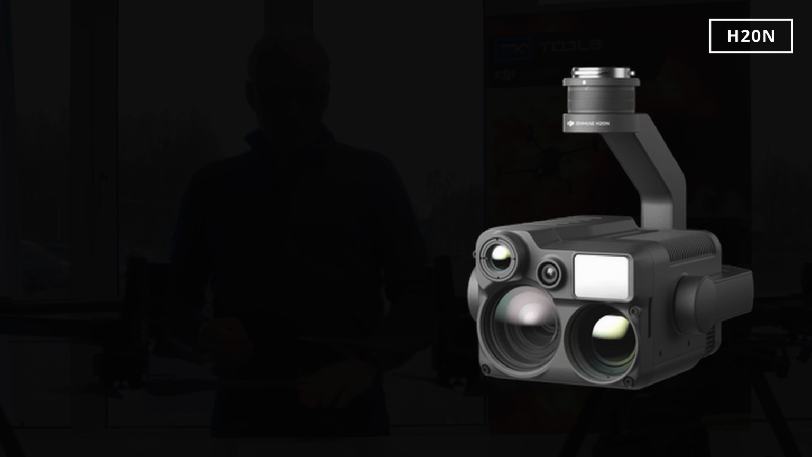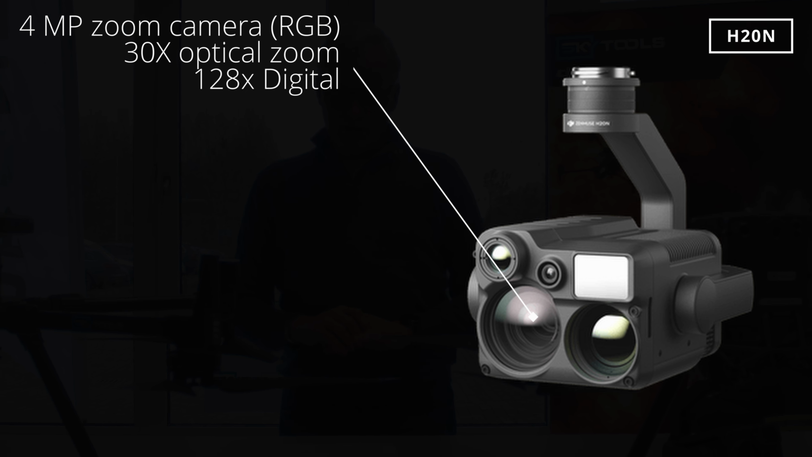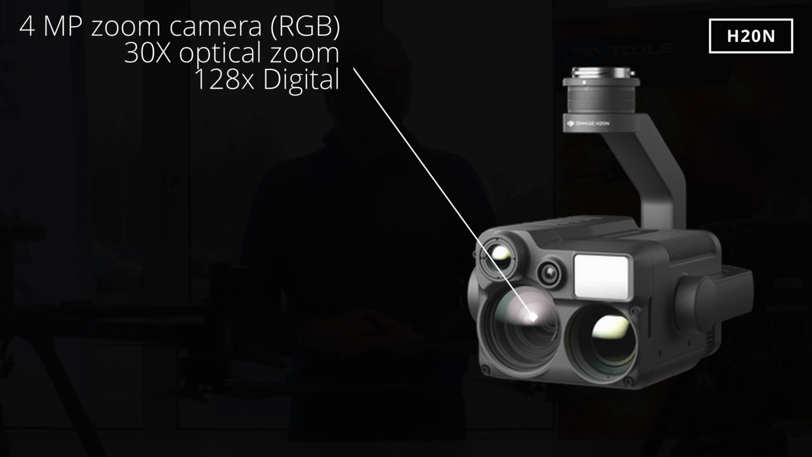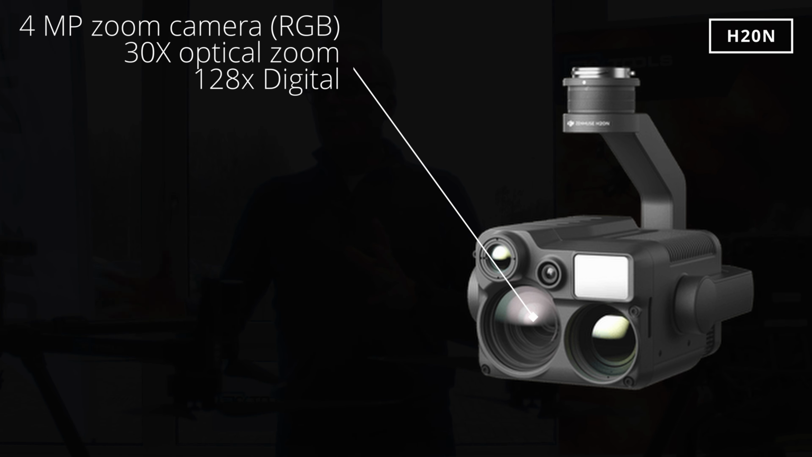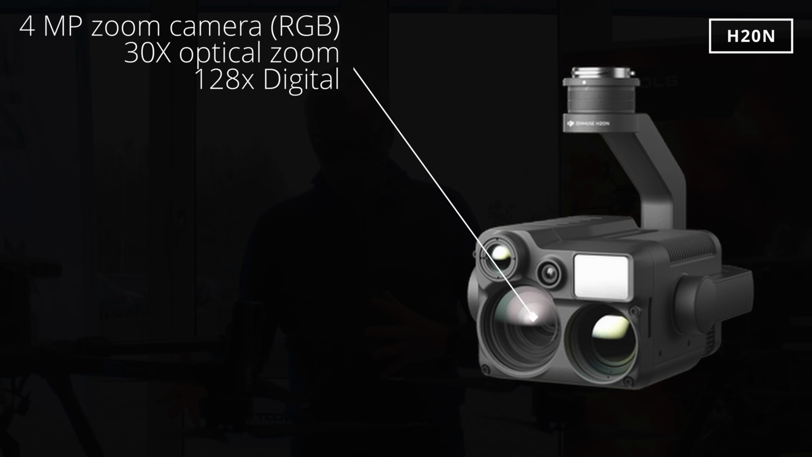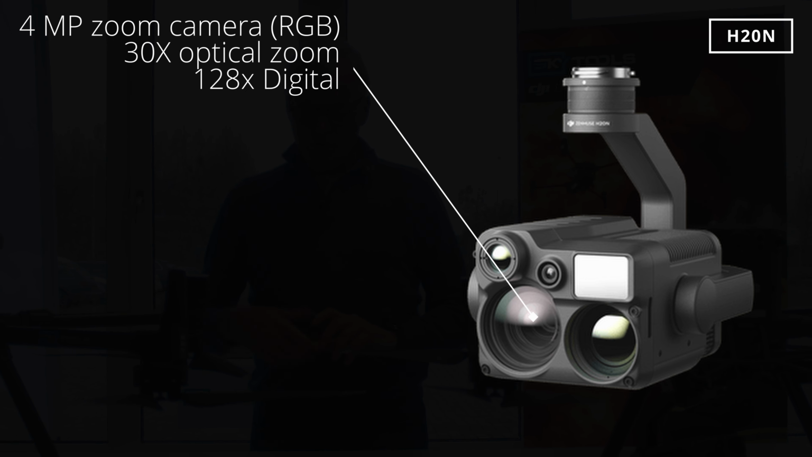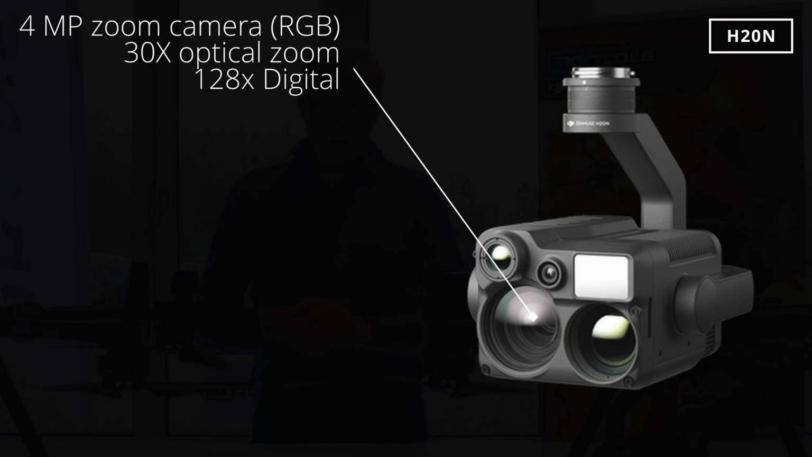Now over to the H20N. The H20N has an RGB zoom camera with 4 megapixels. The sensor is the same size, but the pixel count is a lot lower, and this means that the pixels are a lot bigger, so they can receive more light, which results in more light but less resolution. This camera can also zoom 20 times optically and 128 times digitally because of the lack of pixels.